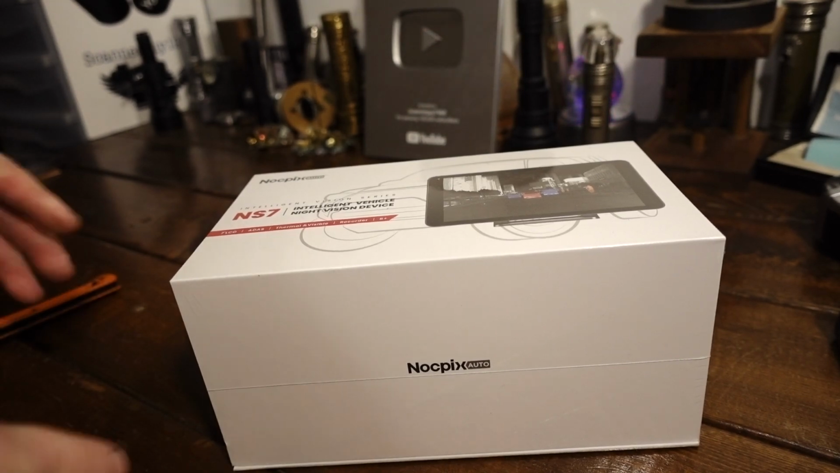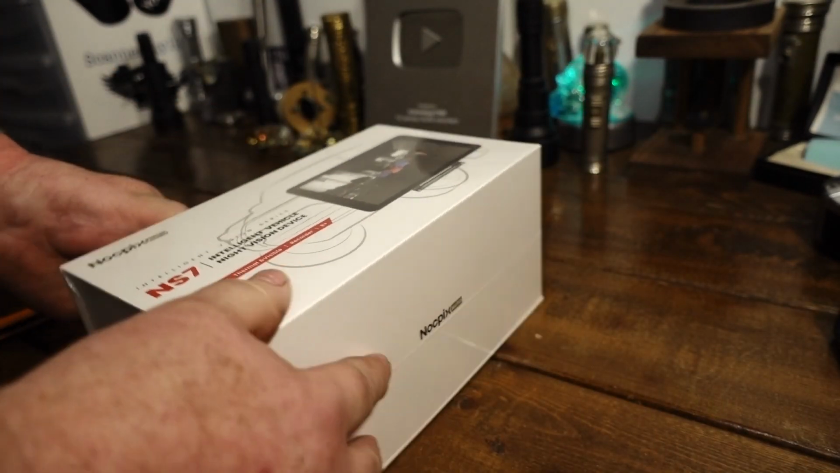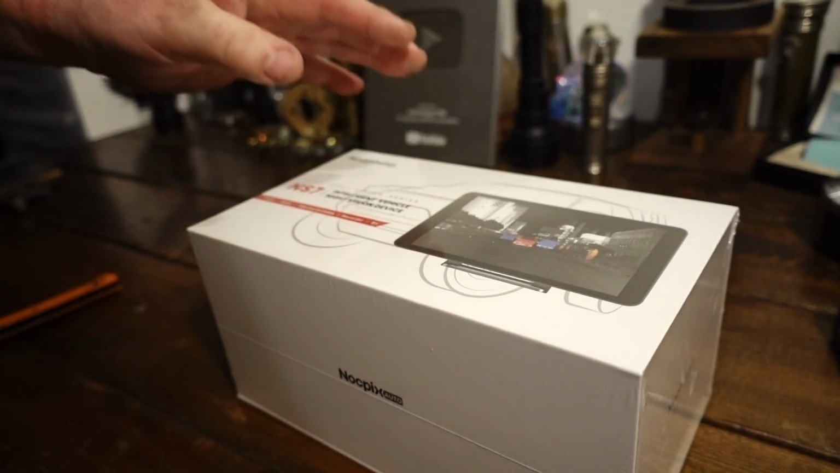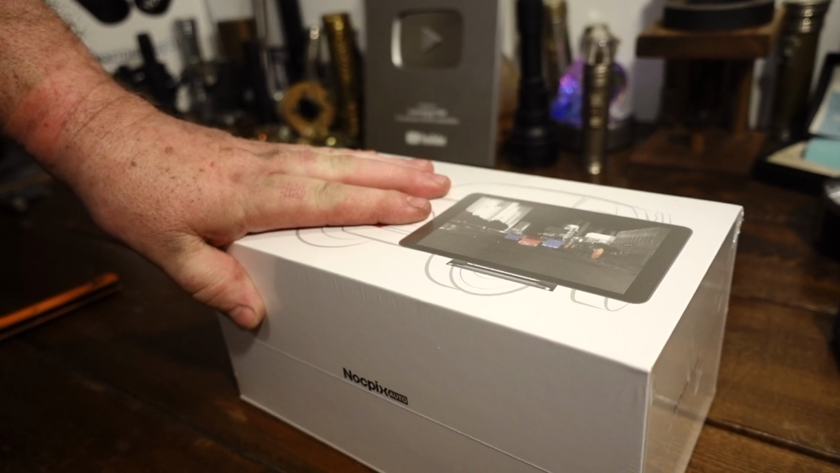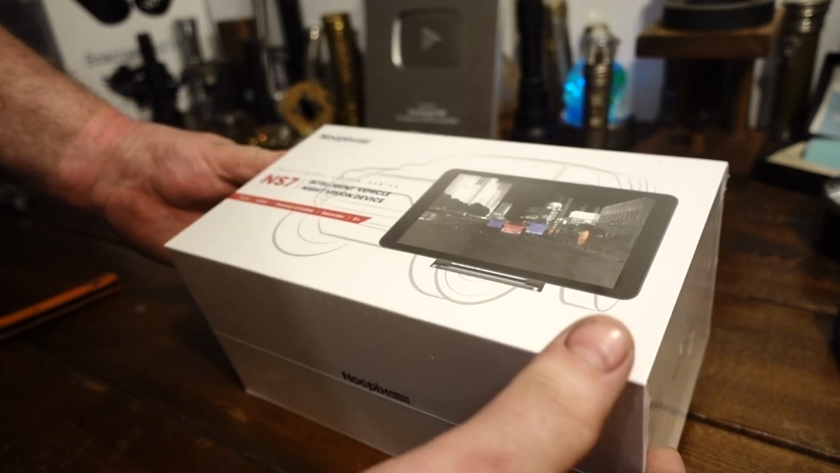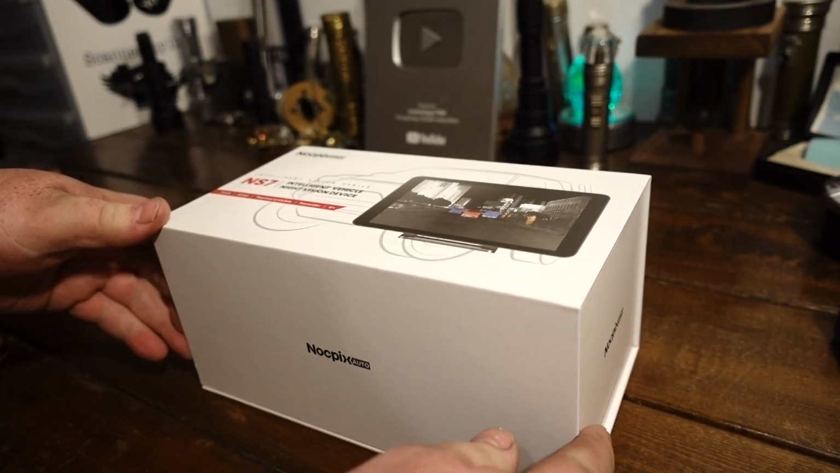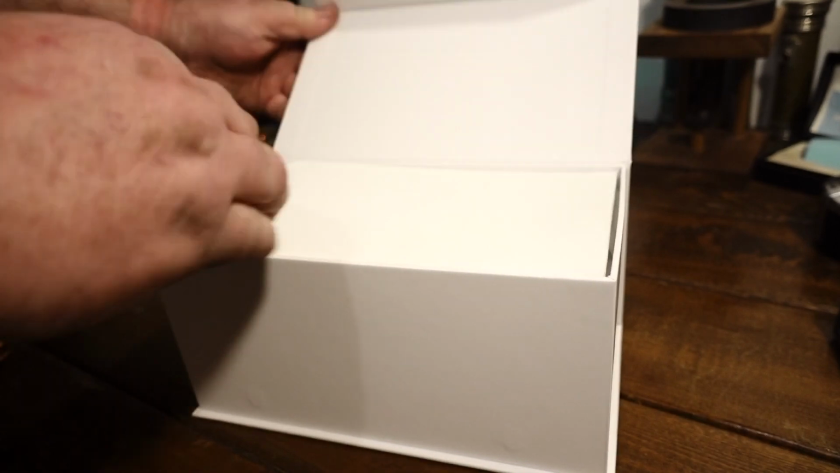So I'm going to let viewers know if this is a camera that you possibly want to get and install in your car. And we're going to test it out and show you some good footage of it. We're going to try to hurry this along because these could turn into quite long videos and bore people. I have yet to open it. I don't even know what I'm getting into here, so bear with me.